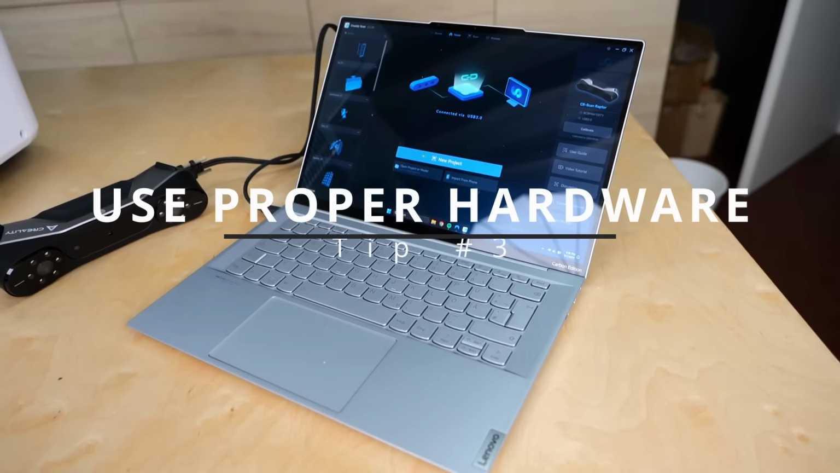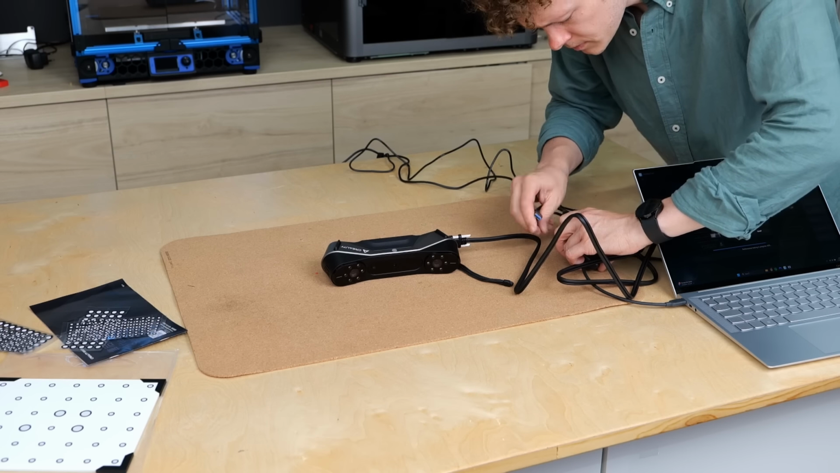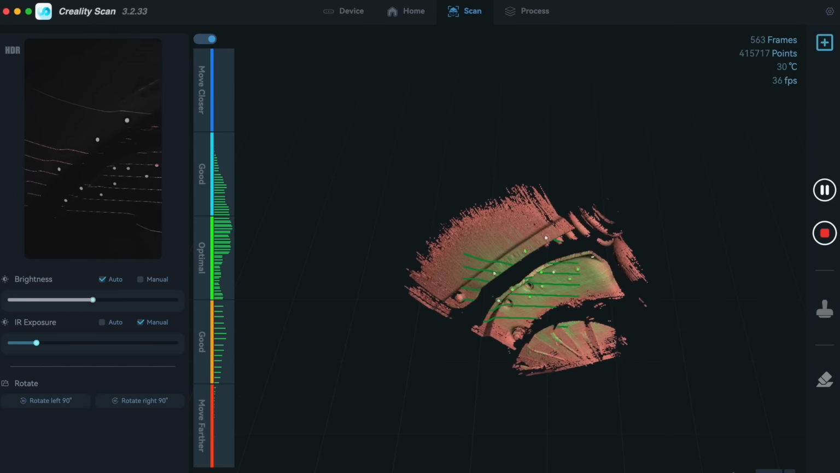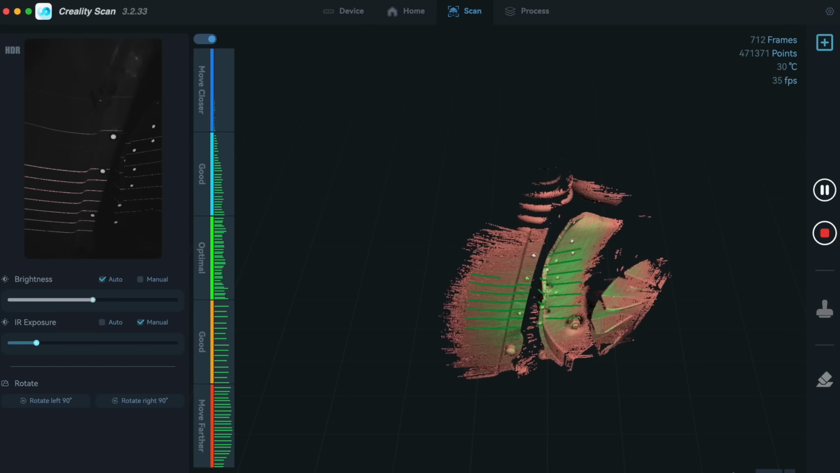Tip number 3. Use proper hardware. The handheld scanner can't be run autonomously, needs power from a wall adapter and requires a connection to a PC or Mac that runs Creality Scan. Due to the amount of data that's being processed, you need a pretty powerful machine for that.